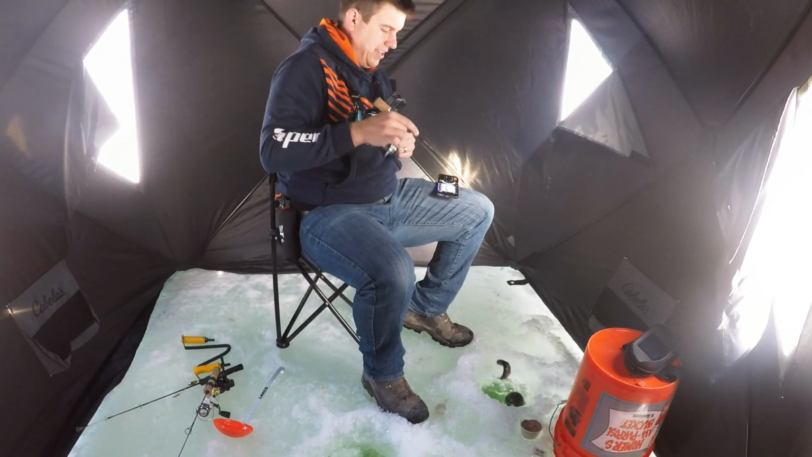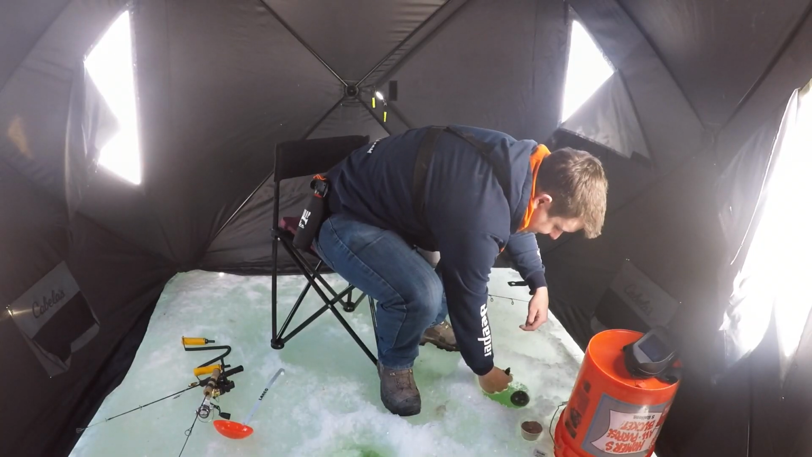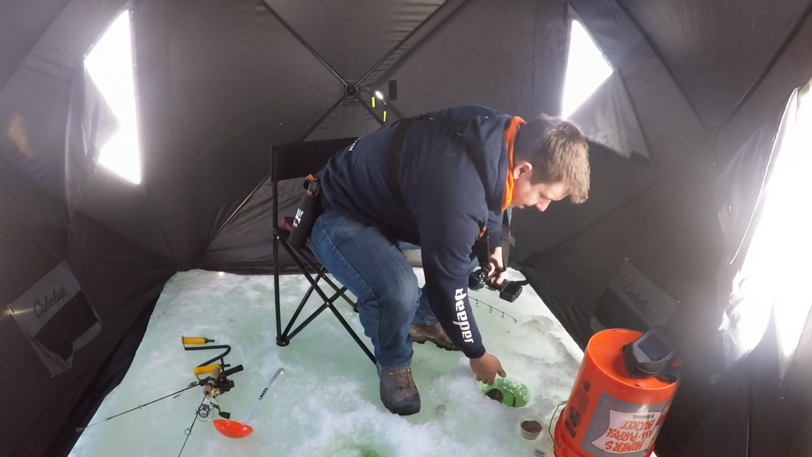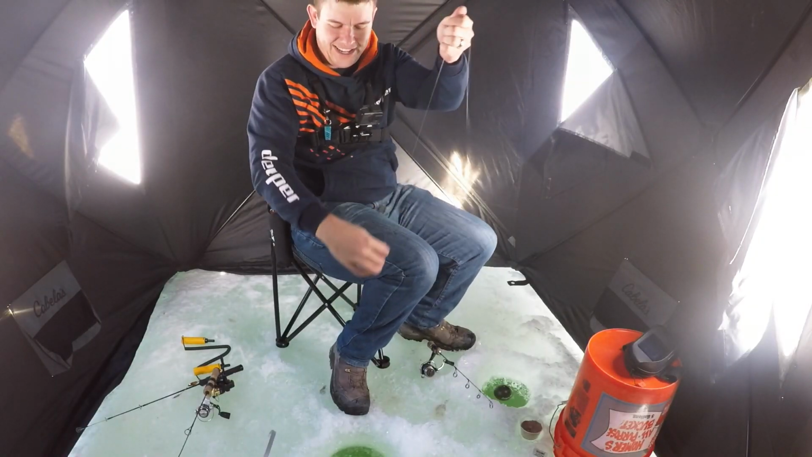First fish. Right away. Tiny little trout. All right. My first ice trout of the ice fishing season. Little rainbow here. We'll let him get right back down to swimming there. And I just hand lined another one.